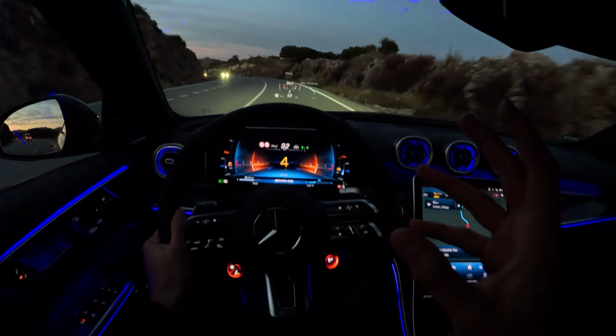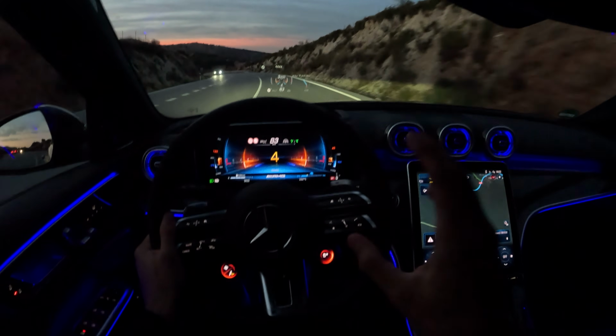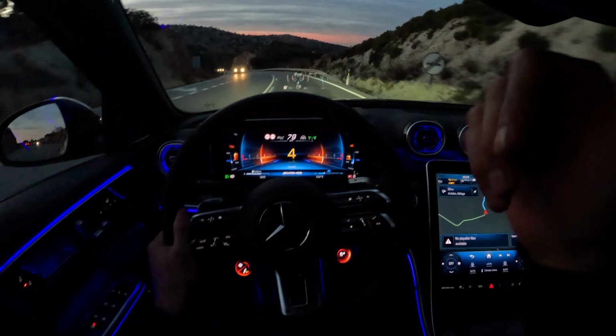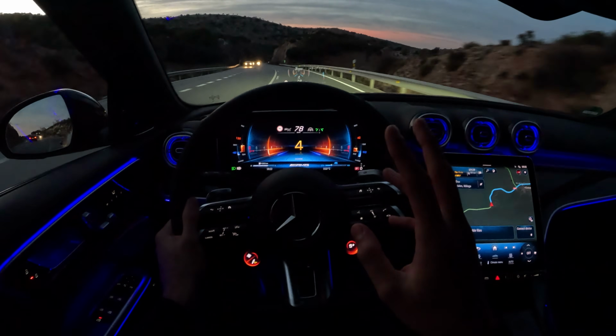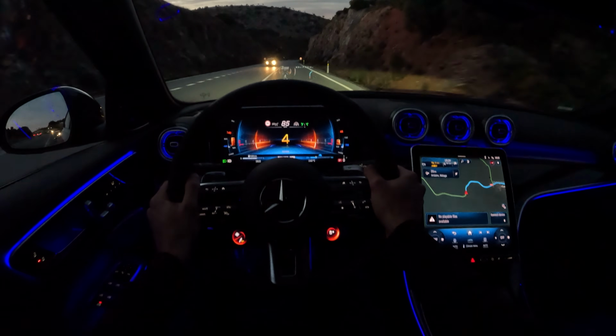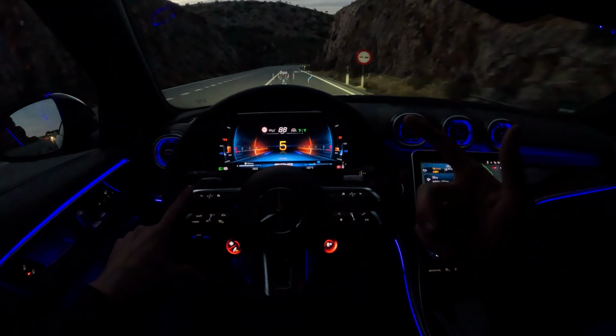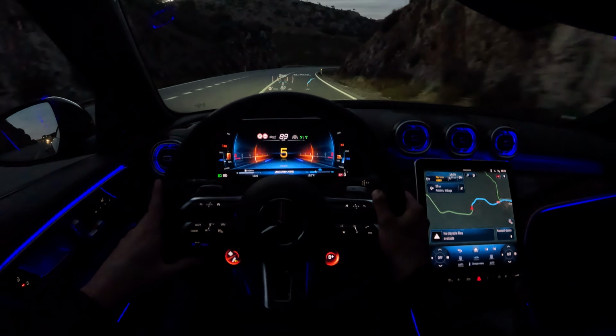Because there's one thing I have to mention. If you drove the old C63 without being an expert, if you were an inexperienced driver sitting behind the wheel, no matter if it was the 6.2 or the 4-liter V8, you had no chance driving fast with it.